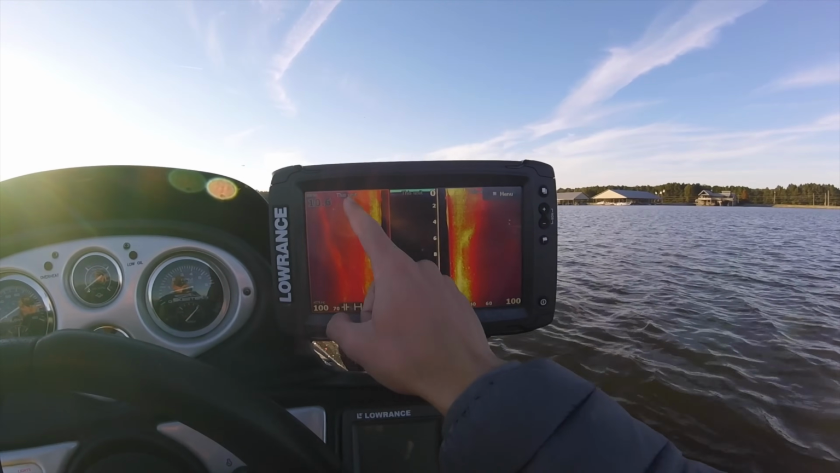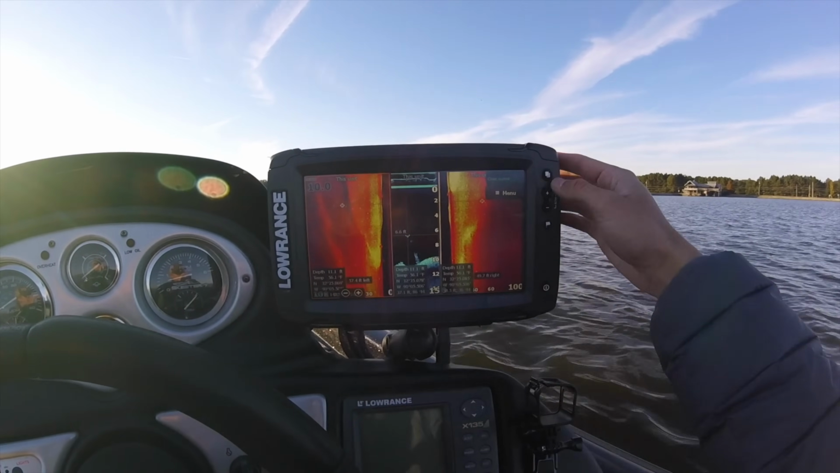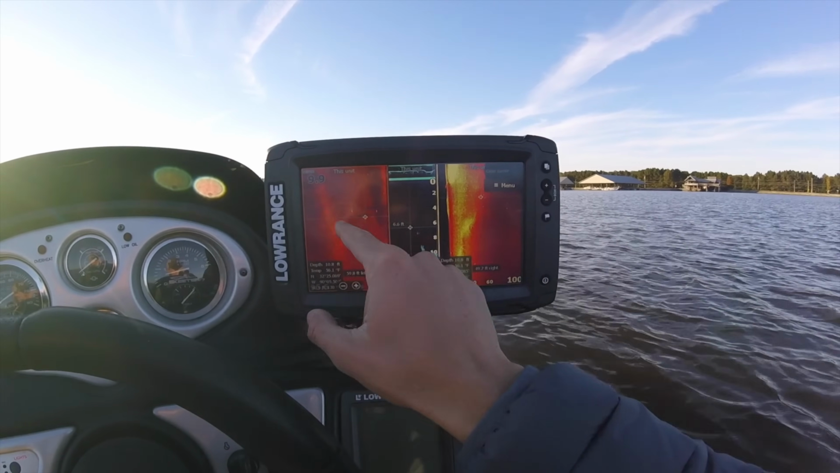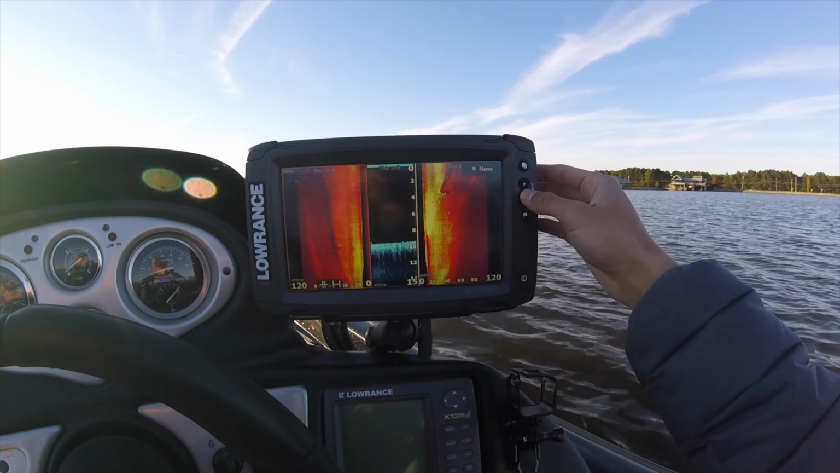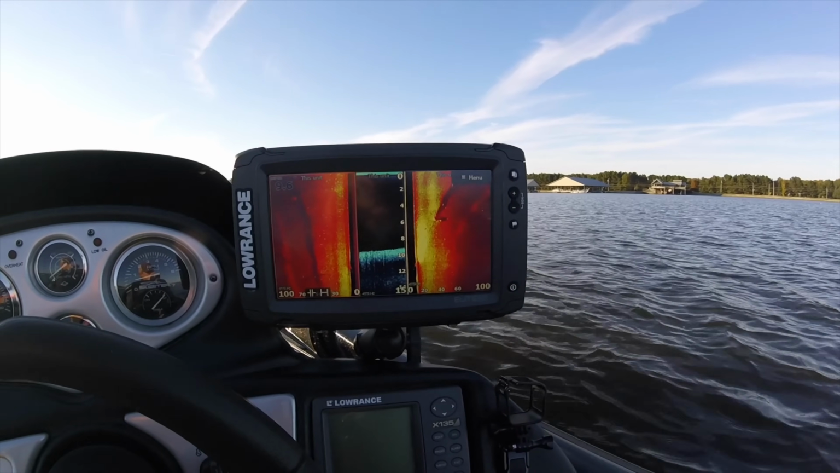So you can see here on the left, it's got a little bit of an indentation, and I'm going to zoom in on that for y'all. You can see how it's actually a creek bed. See how it dips in, and you can see a few little fish here and there. So that's what that is, and you've got to zoom back out to be able to see good. So we're going to keep moving down, and hopefully we'll see some kind of structure.